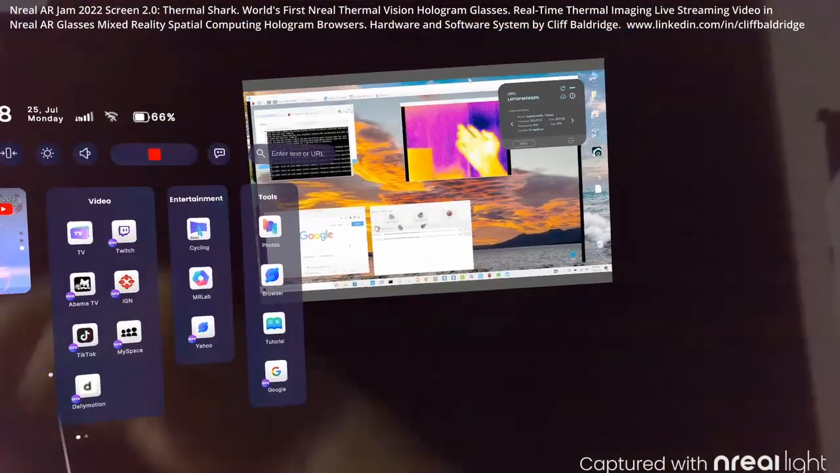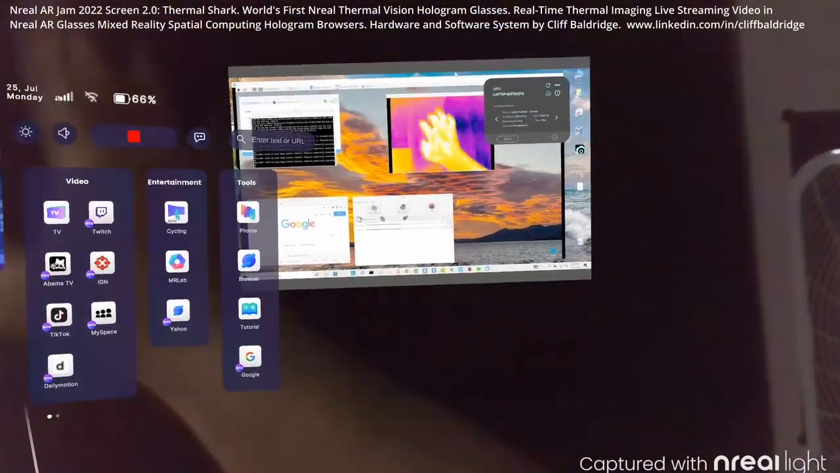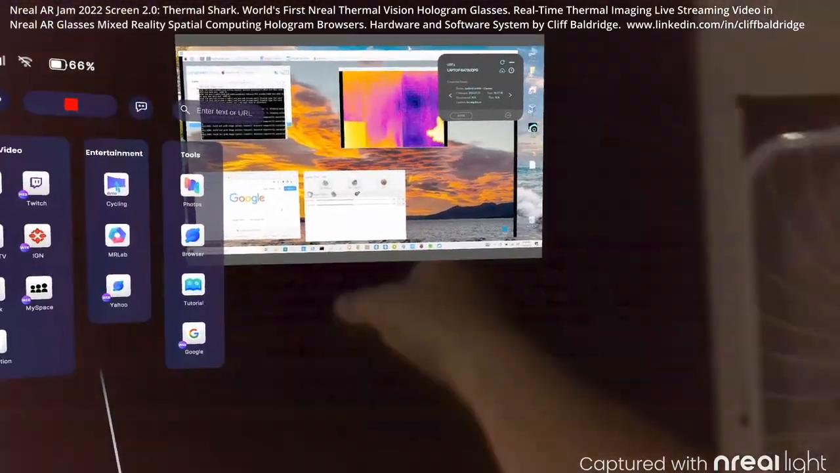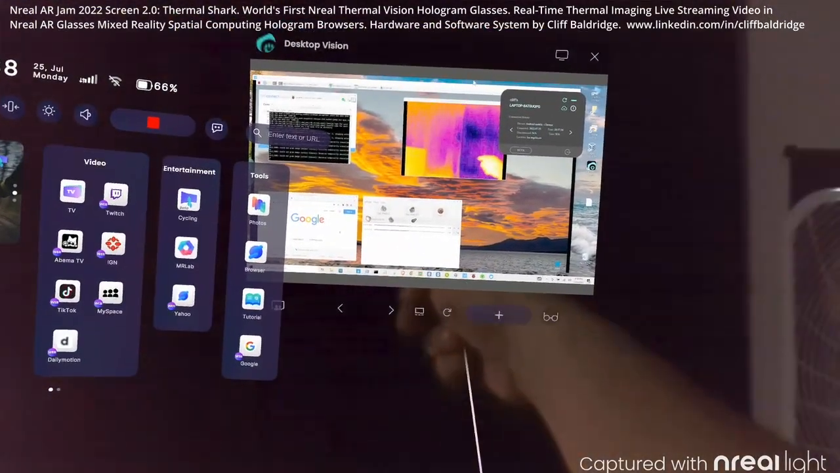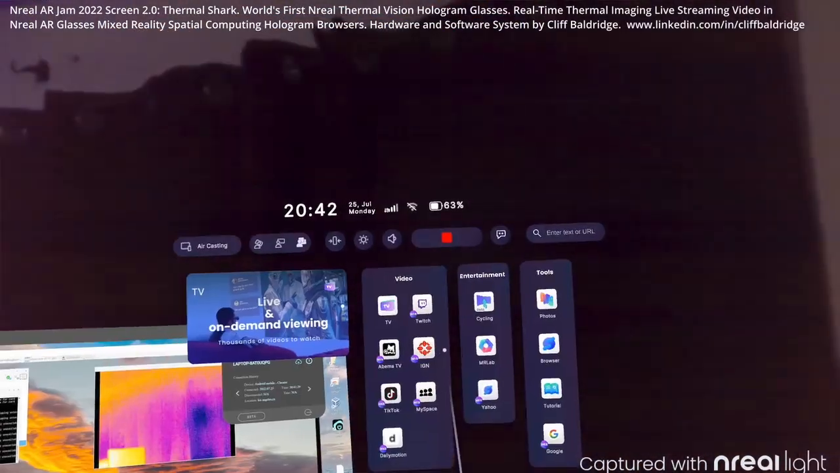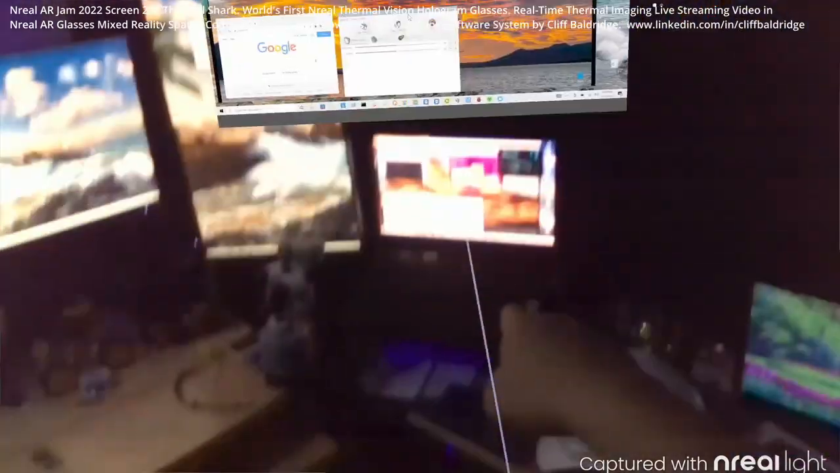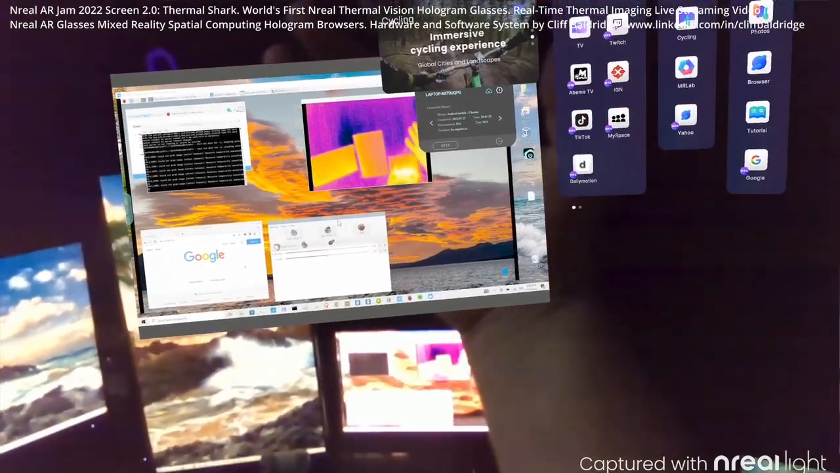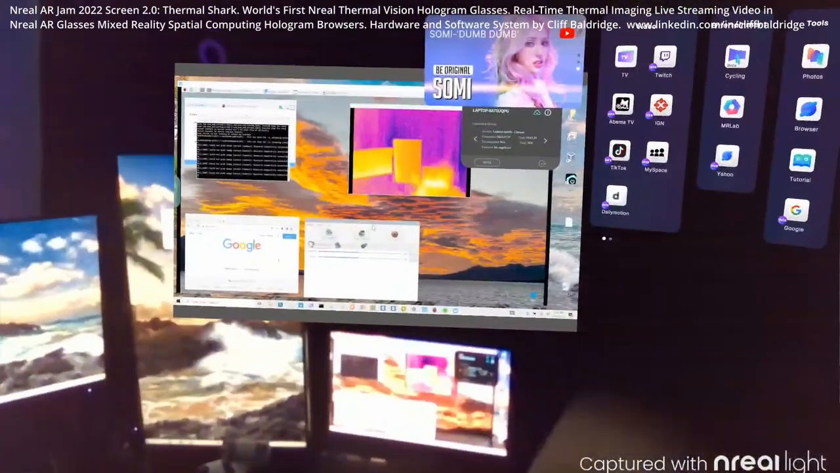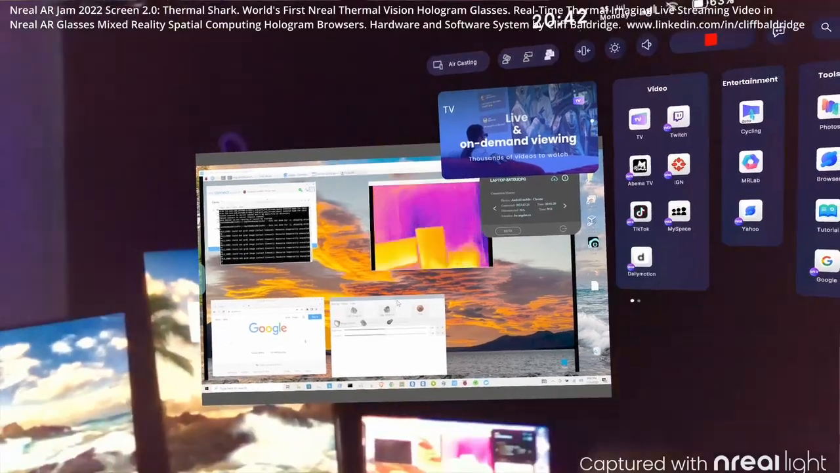Okay, so right here, I actually have the thermal imaging going live, and it's capturing in the Nreal Glasses above it in the thermal imaging camera, the Flir camera, and then I have a Nebula UI open, and then I have a Nebula window right here open with the thermal imaging streaming live. See? Okay guys, so as you can see, right now I'm looking through the glasses at the thermal imaging, and I'm actually streaming it through the Nreal Glasses into a Nebula browser on the mixed reality glasses.